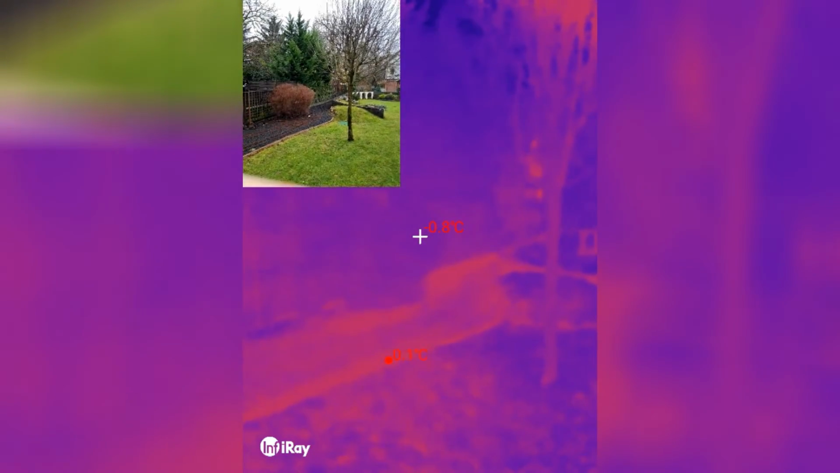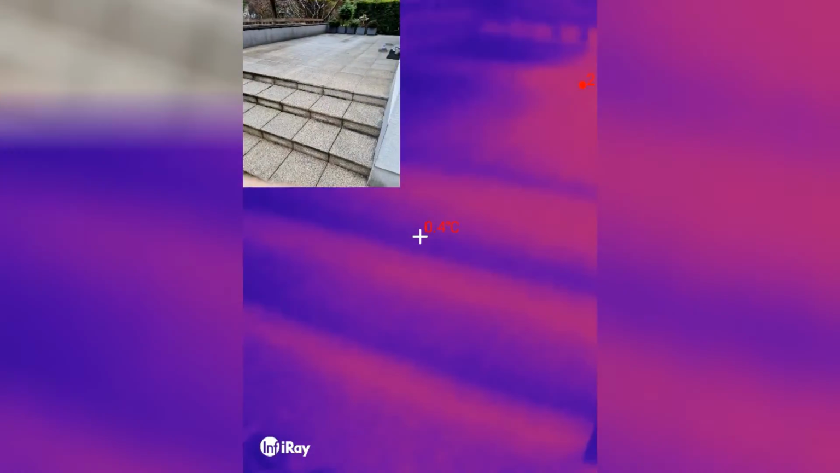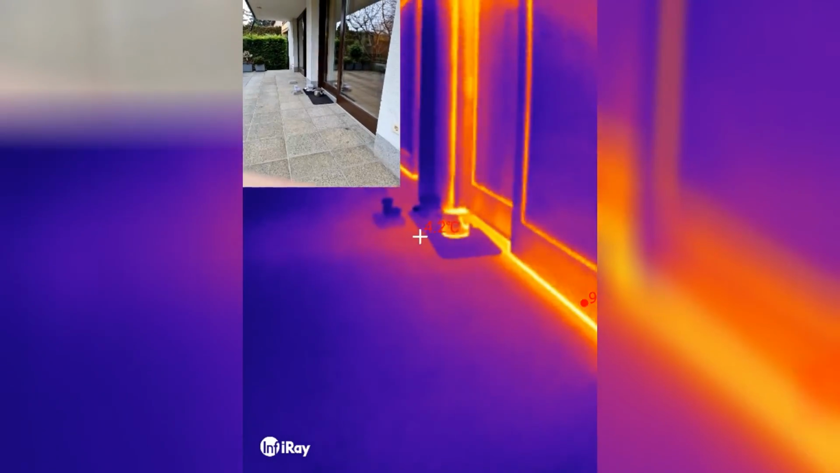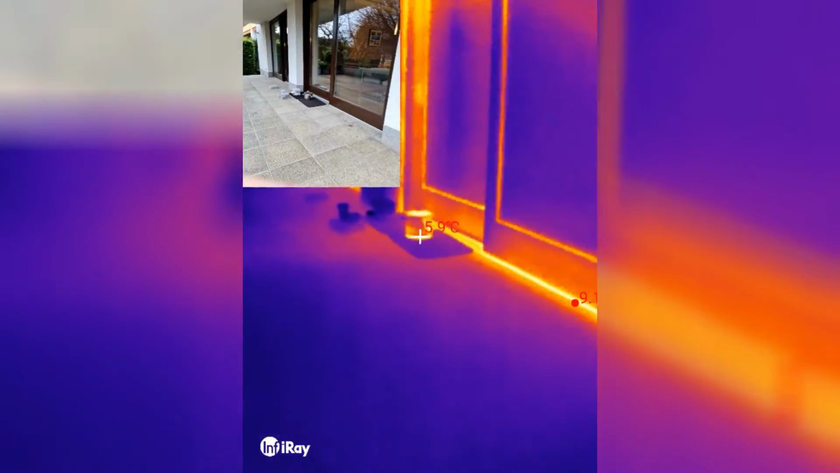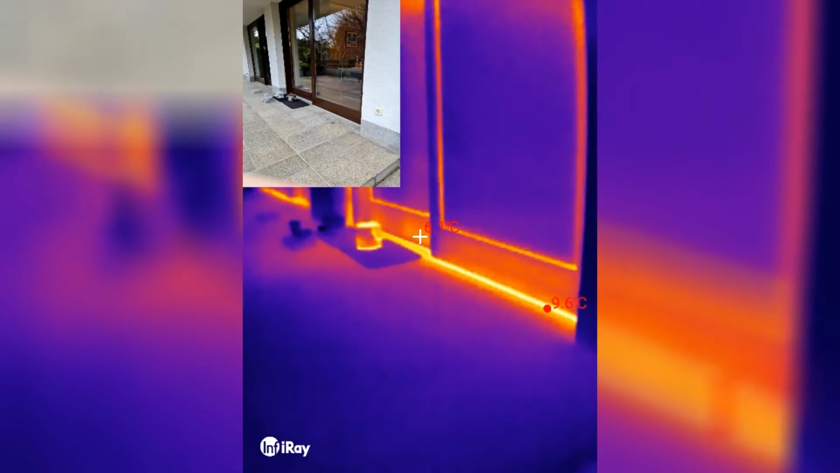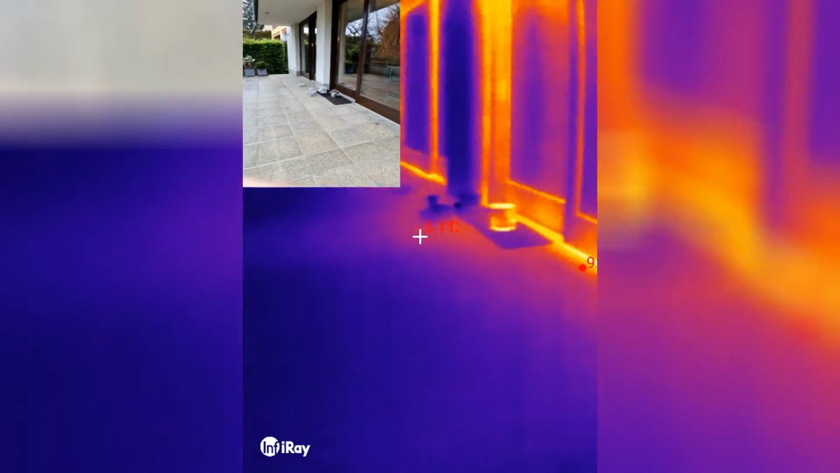Oh, I can see the neighbor's house. Yeah, of course it auto scales all the time. So as you can see, there is hardly any temperature difference. A bit of ground heat. Oh, that's food, which is still warm. The sliding doors have a metal frame, so obviously that's warmer. That's underground storage, so that's obviously warmer.